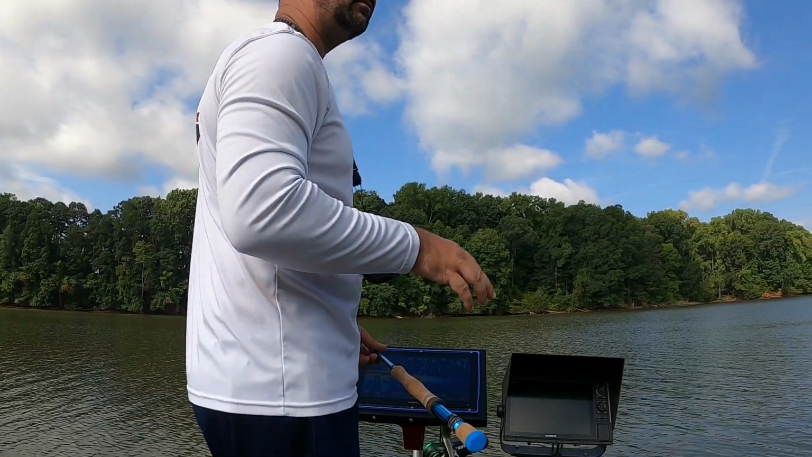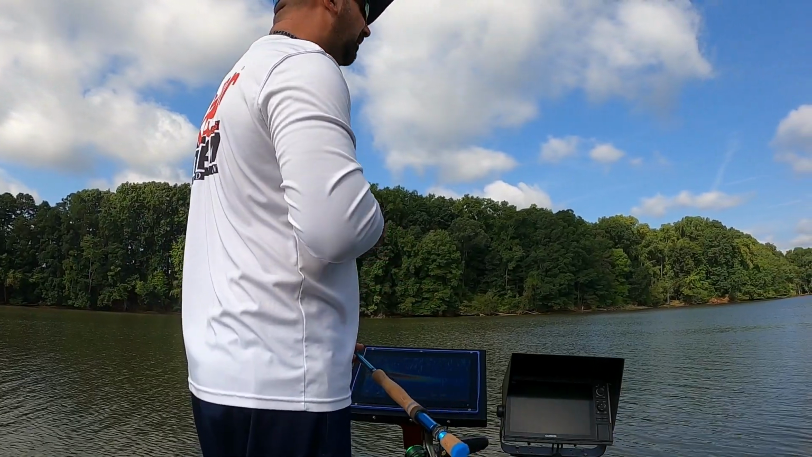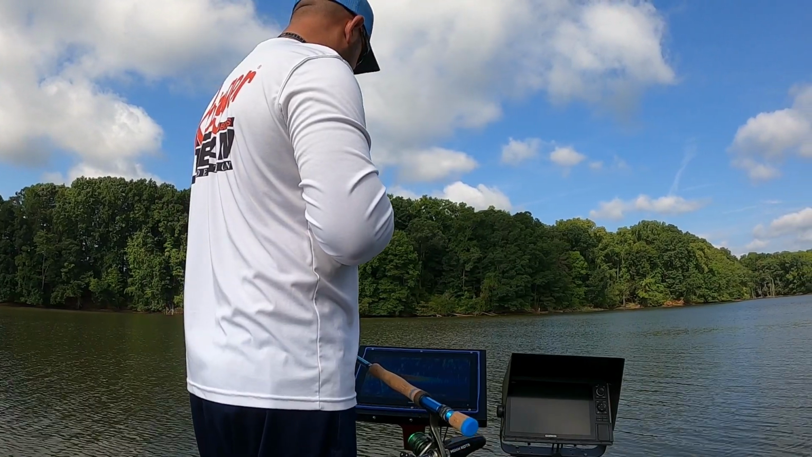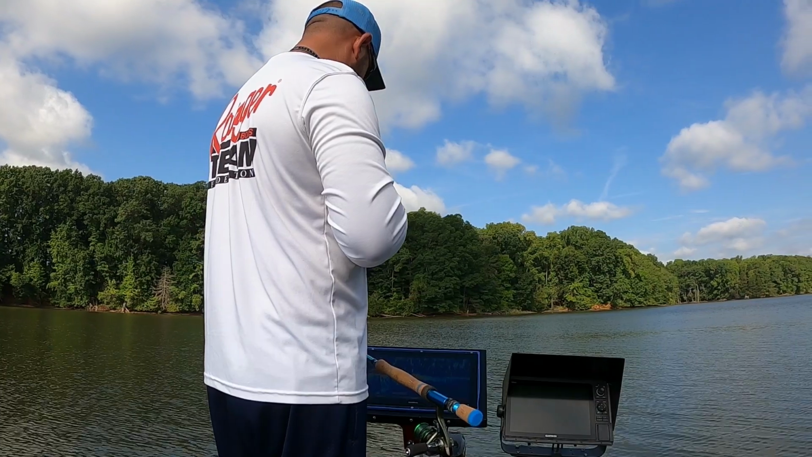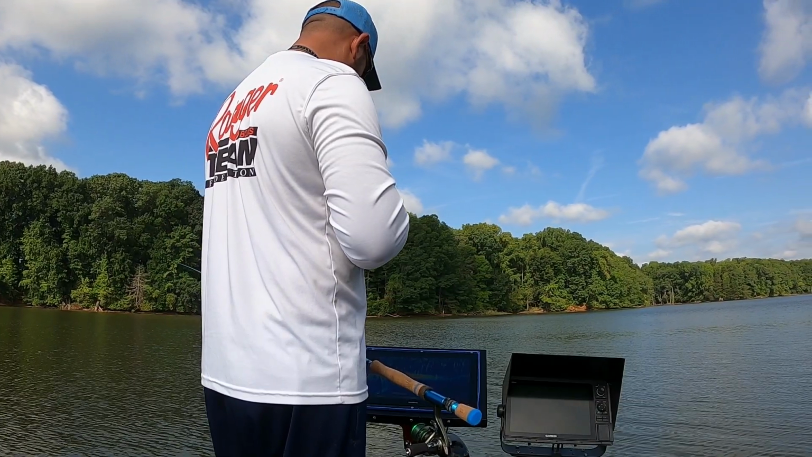In this shallow water right here, I'm going to turn the power down on my trolling motor so you can just kind of creep and crawl along here. We're in stealth mode. See if we can find something.